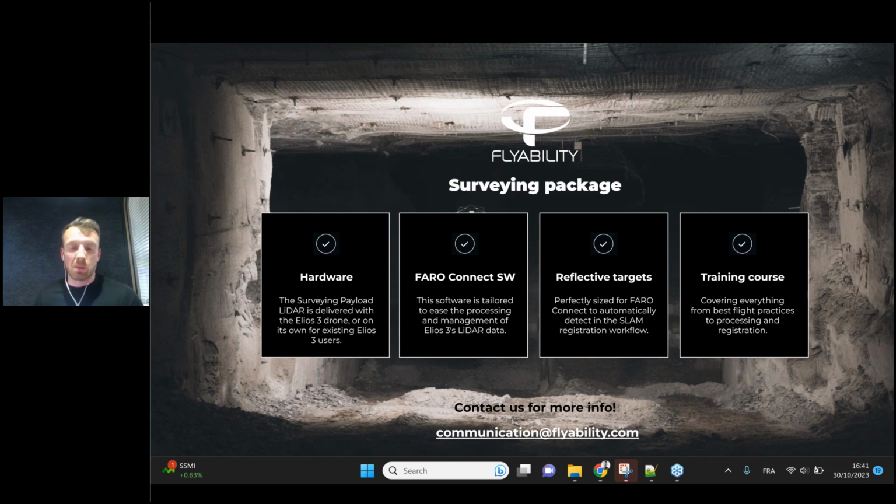We can also do all the merging of point clouds, whether it's with the targets or manually using their fine alignment workflow. We can also add filters on top of that, to filter out any of the data that we don't need or any noise that we get, depending on the type of environment we're flying. Plus that, we're also reselling targets too. So if you're looking for the specific SLAM-based targets that we use for these tests, we also resell those in packs of 6.